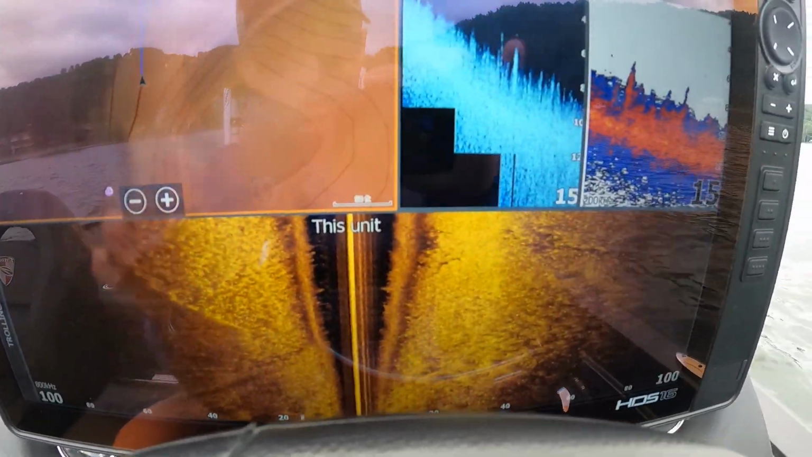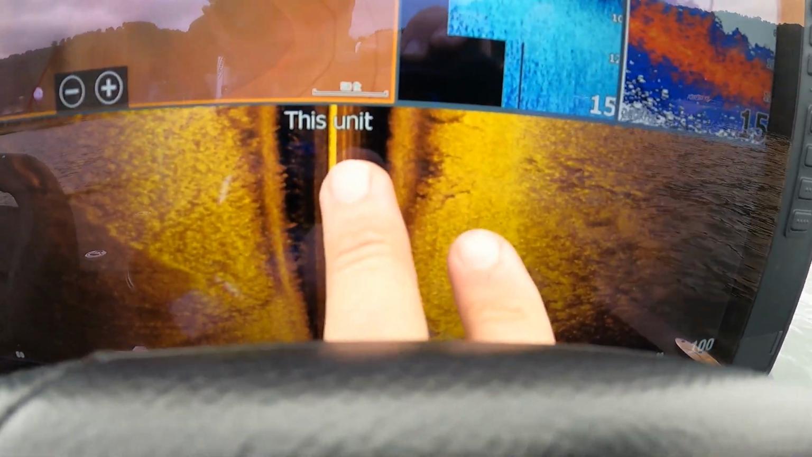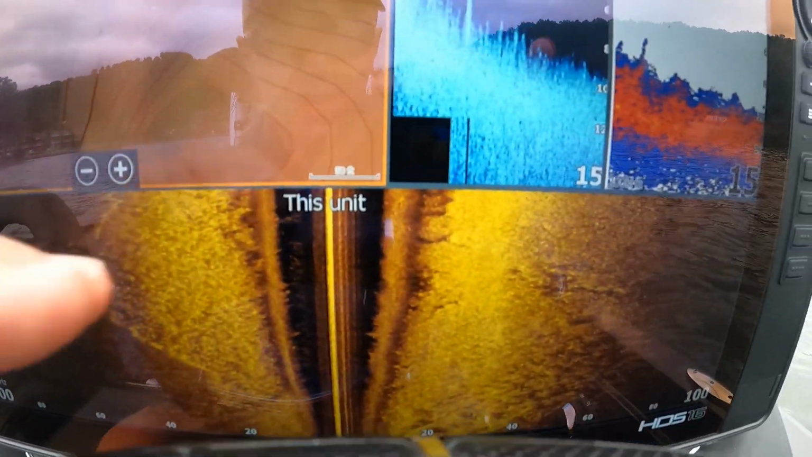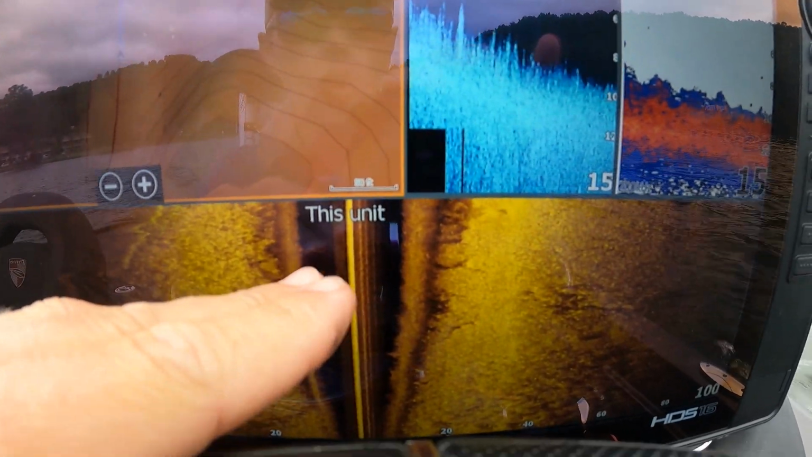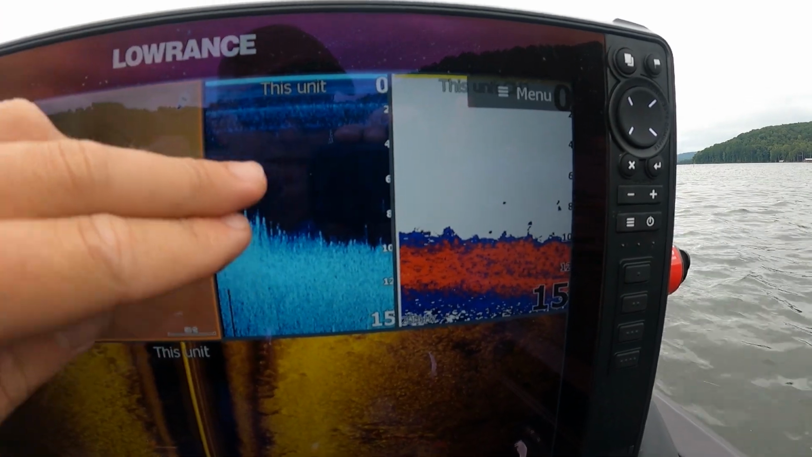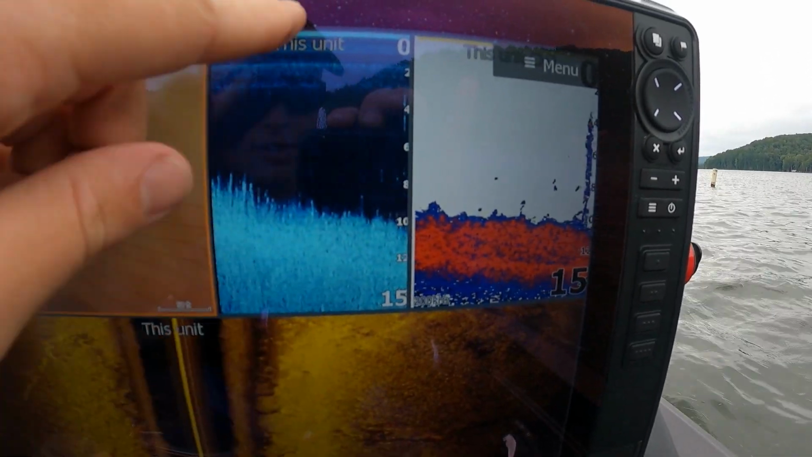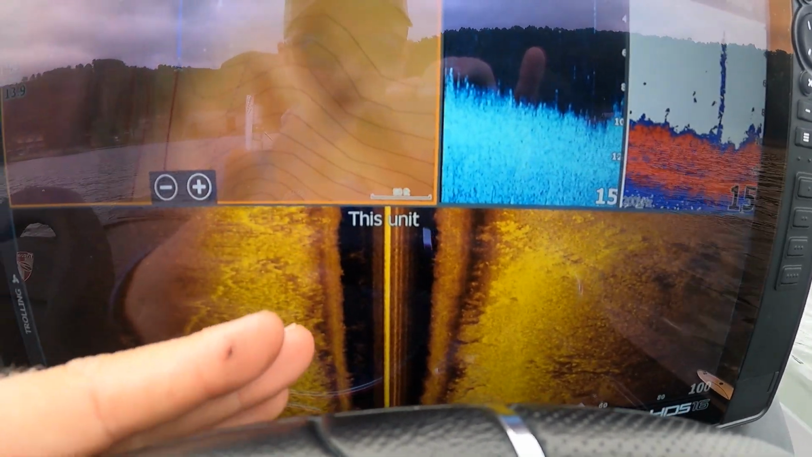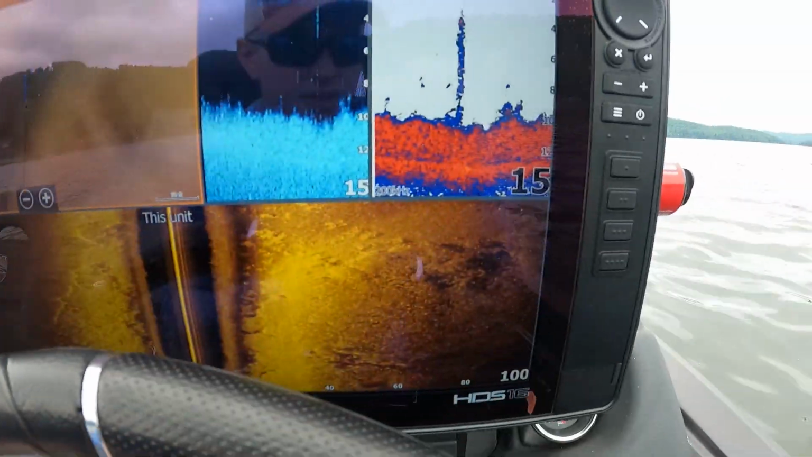If you're not familiar with side scan, this middle parting line here is actually where the boat is. And this black is where the water depth is, basically. We're sitting in 10 feet of water above the grass. That 10 feet line is right here as well. And this is scanning right now 100 feet to the left, 100 feet to the right.